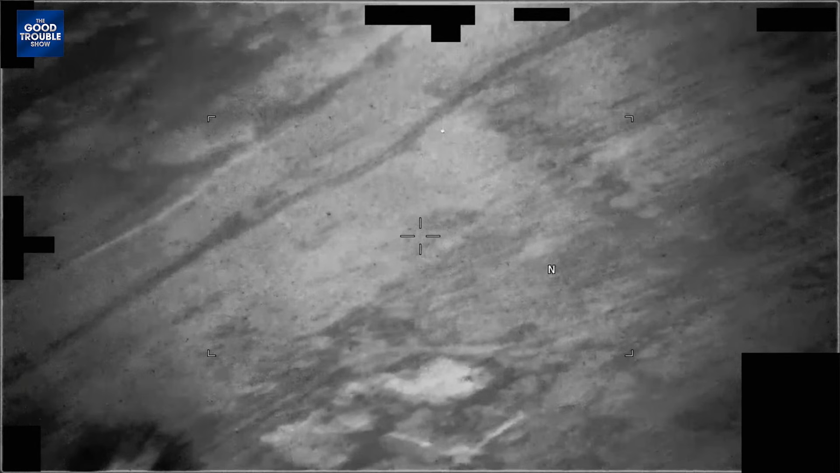And that looks cool. It looks like something zipping by. Now let me see if I can... I was going to say, can you see it? Freeze frame.